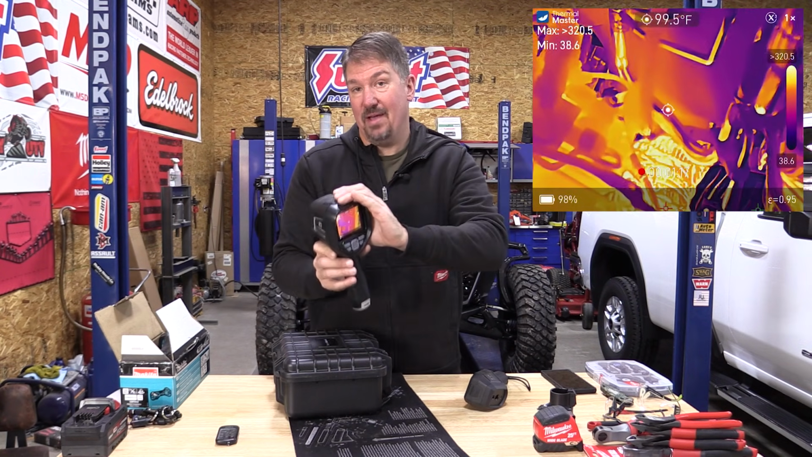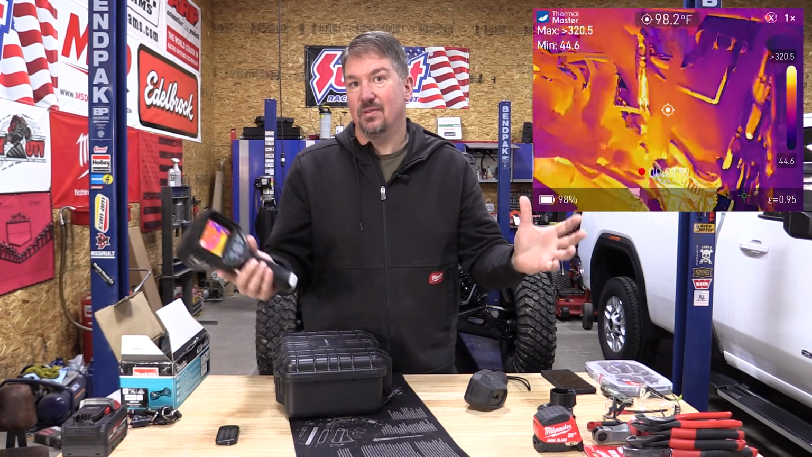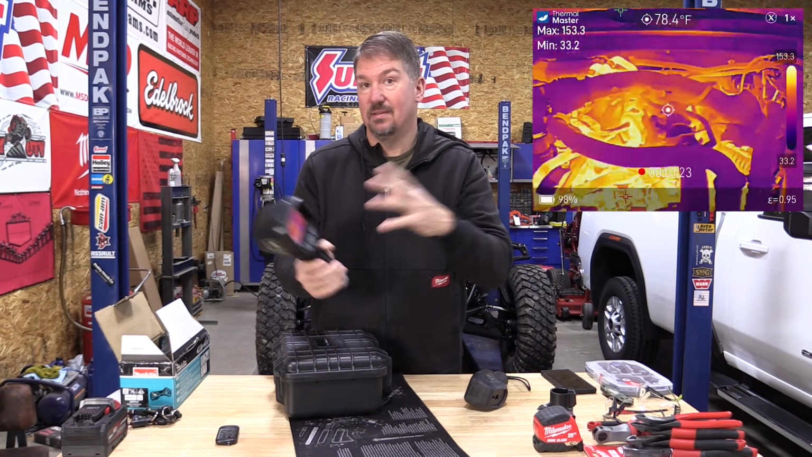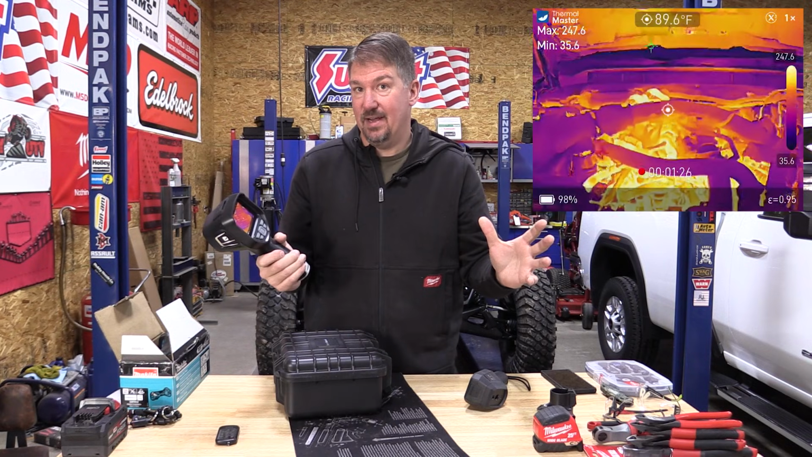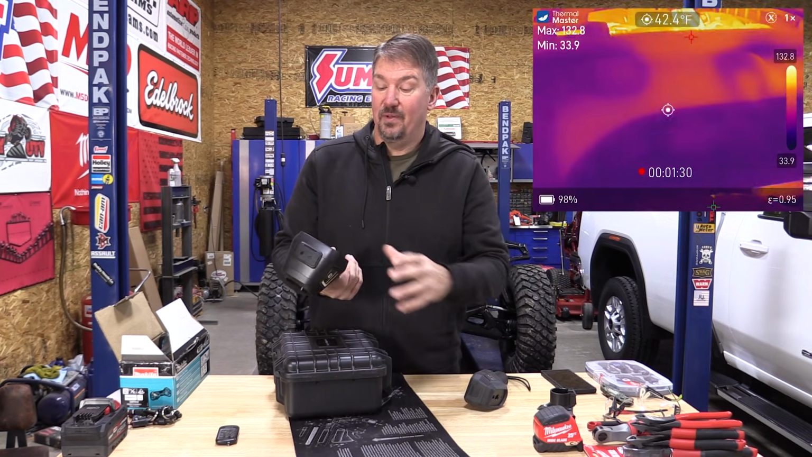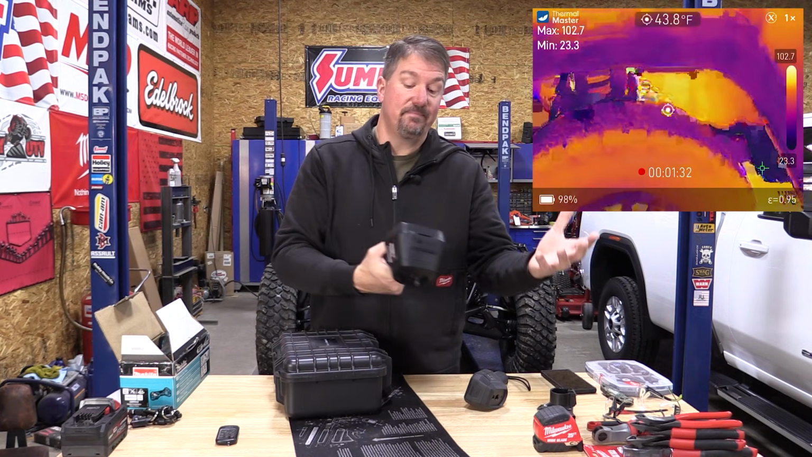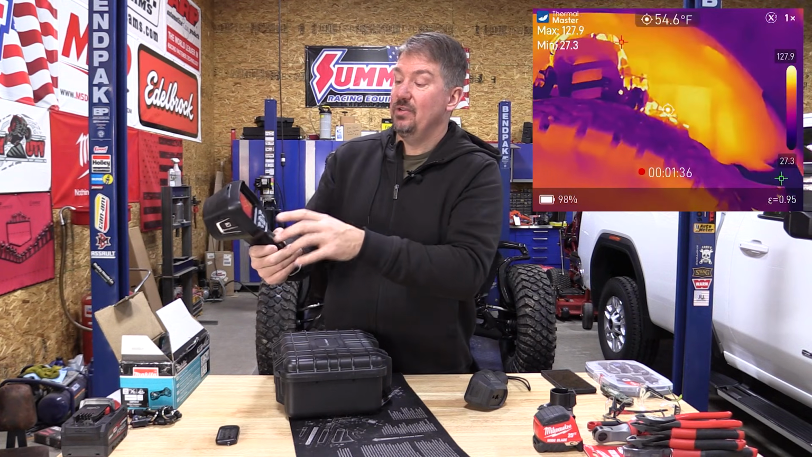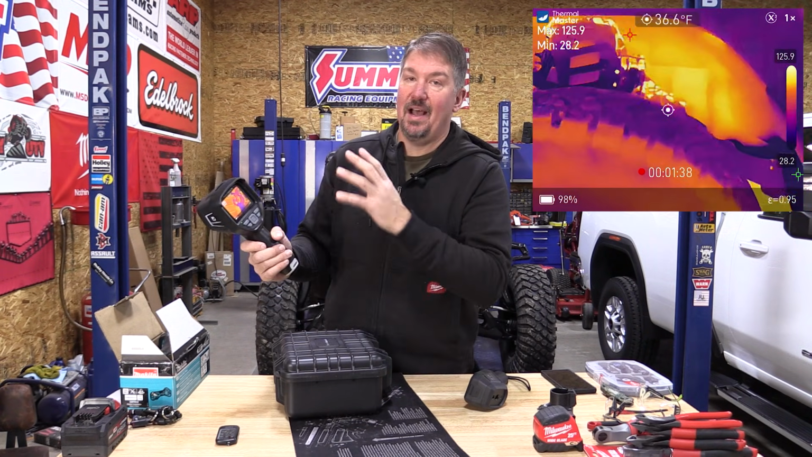Now, this does have Wi-Fi, for better or worse. Take that as you may. You can update this. You don't have to. You don't have to connect it to anything. But if you want to, you can update it to your Wi-Fi. Who knows? From there, you can change a lot of the settings on the inside. I don't want to go through that.